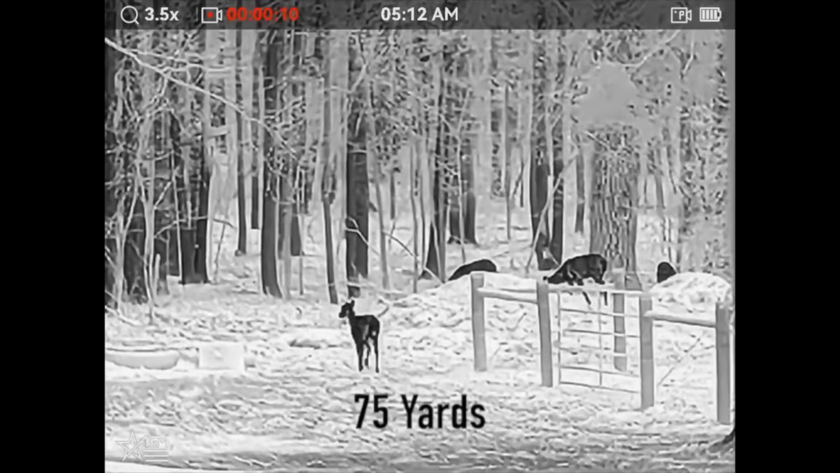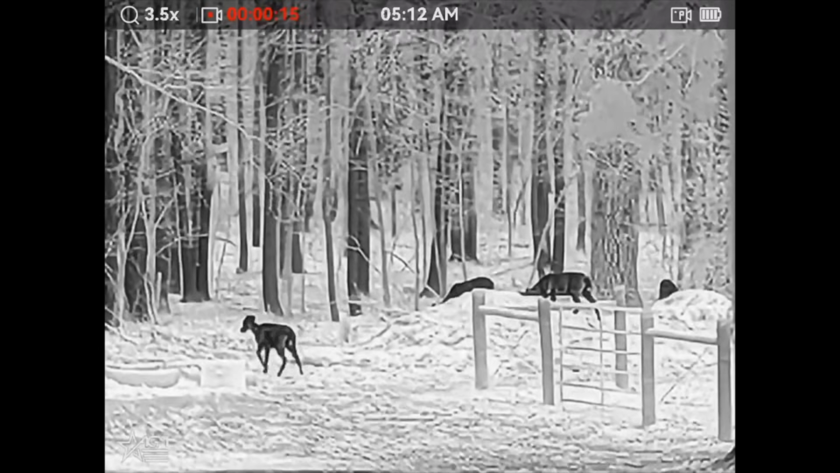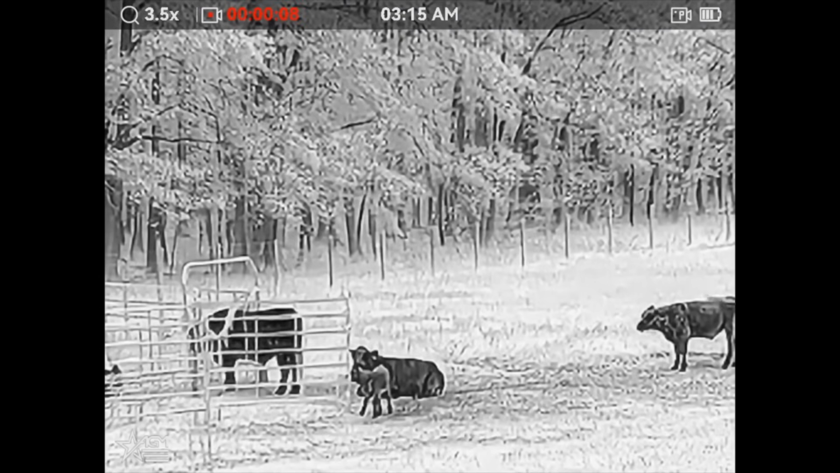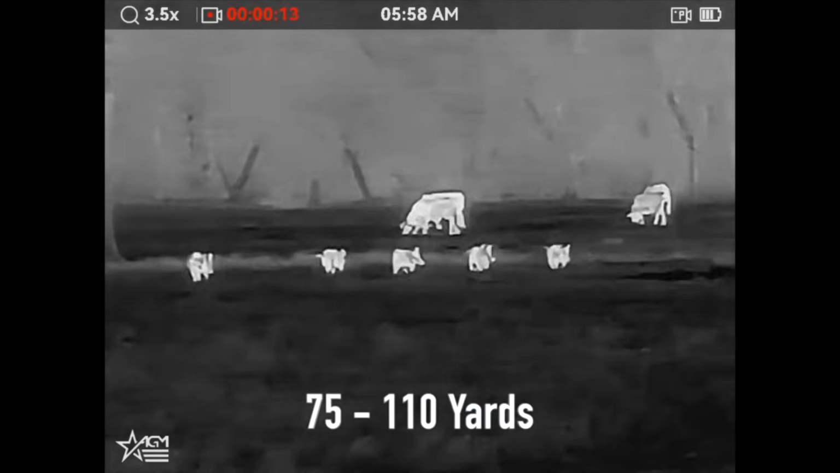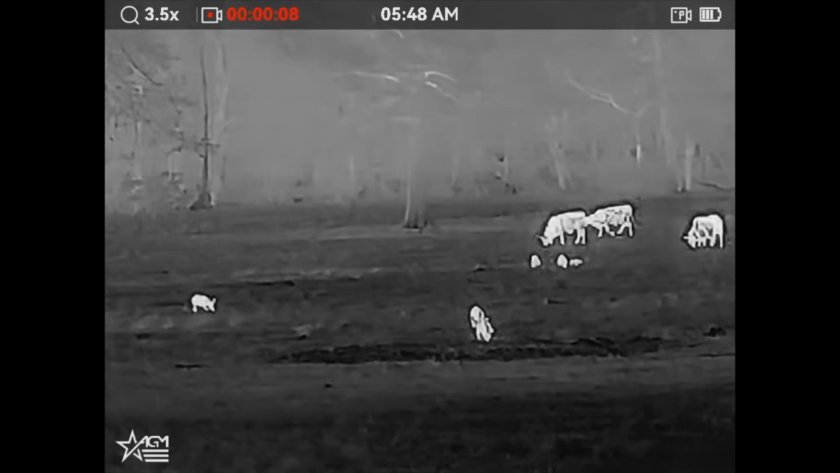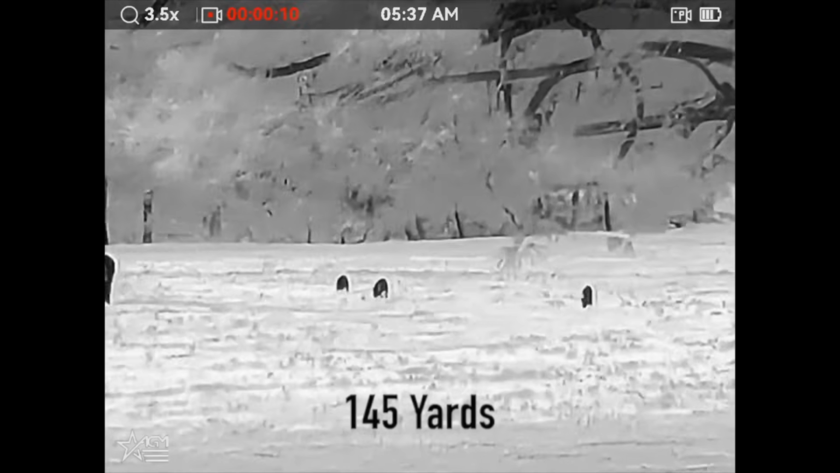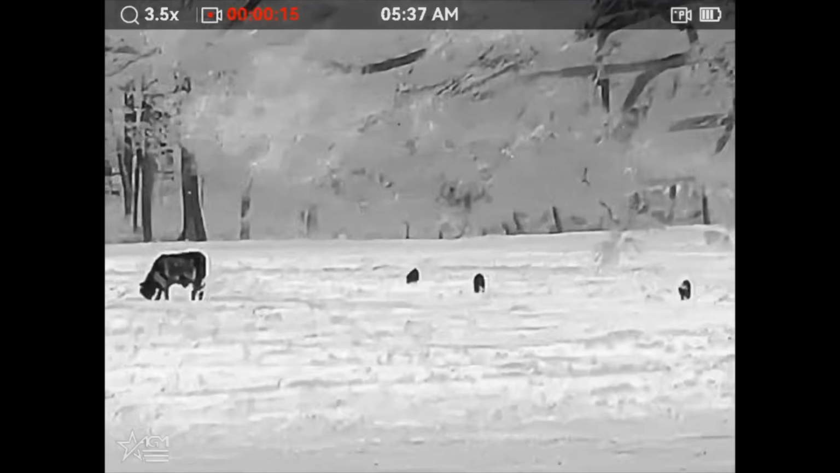It's recoil rated for a 375 H&H caliber rifle. The temperature rating is minus 22 degrees Fahrenheit all the way up to 131 degrees Fahrenheit. It weighs 1 pound 8 ounces, and that is with the mount and the battery on the optic. The package, what comes in the package? You're getting the scope, the American Defense Manufacturing QD mount, 2 rechargeable battery packs. It does come with a battery pack charger, USB-C cable, lens cloth, manual, and the carrying case. It does come with the AGM 5-year warranty.